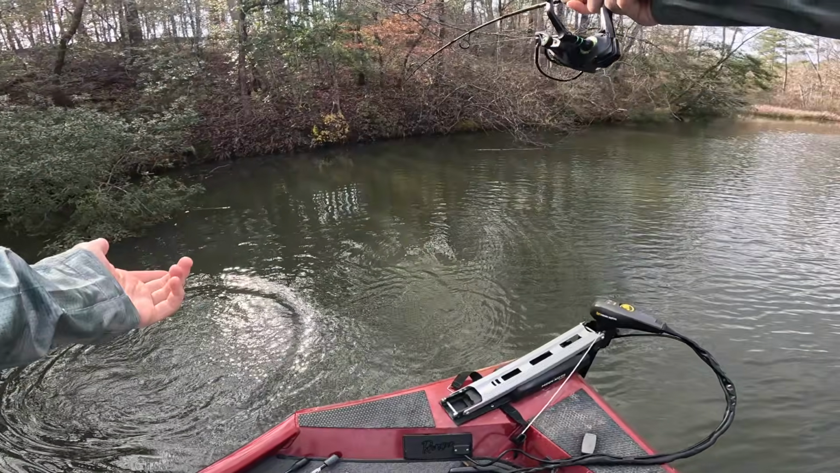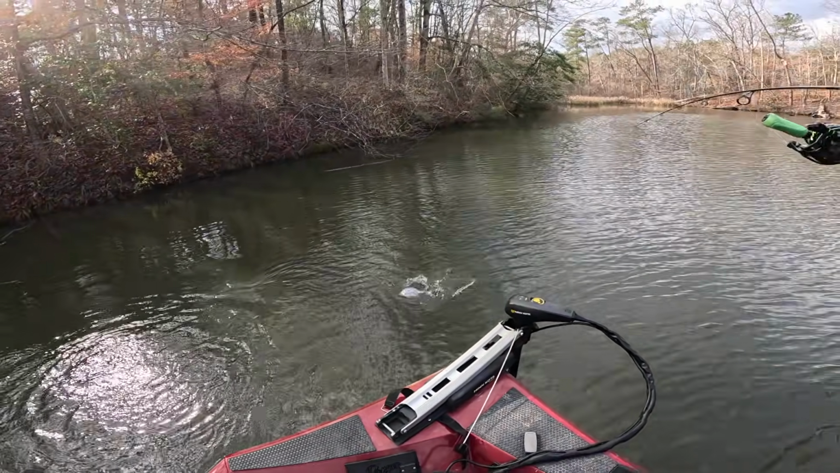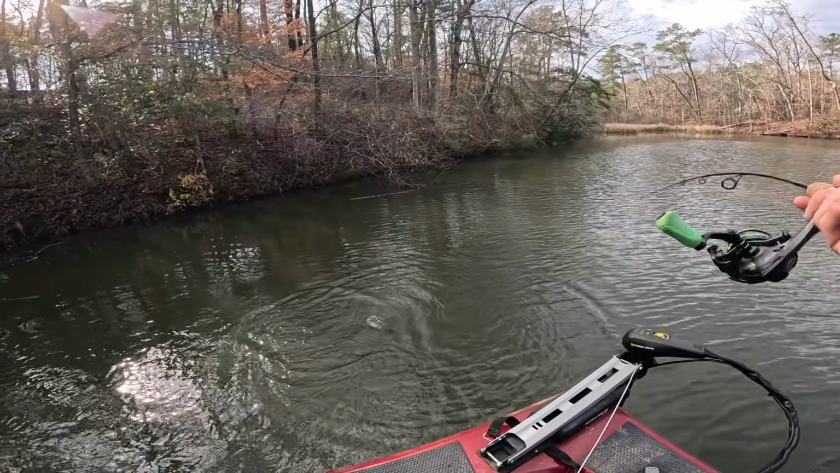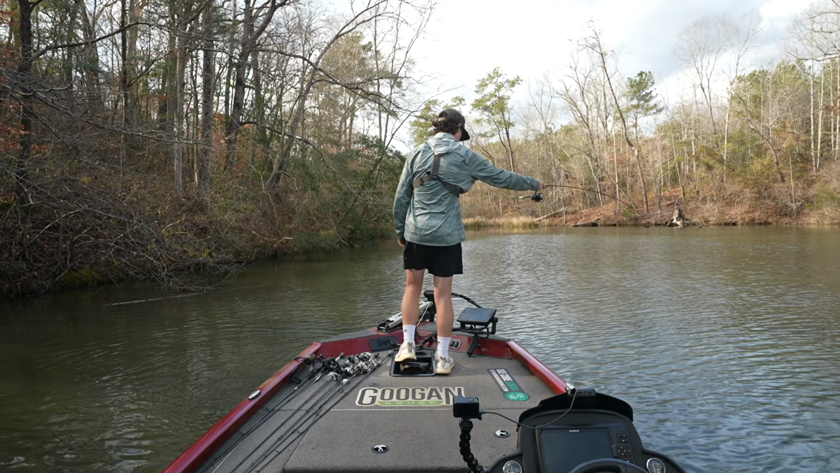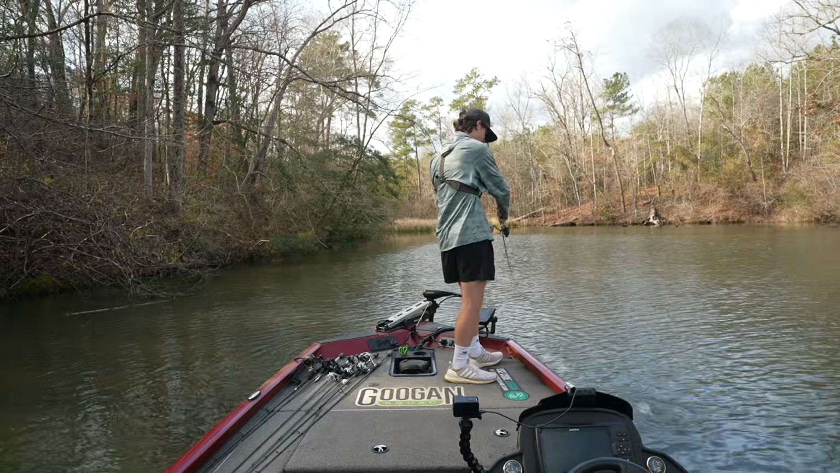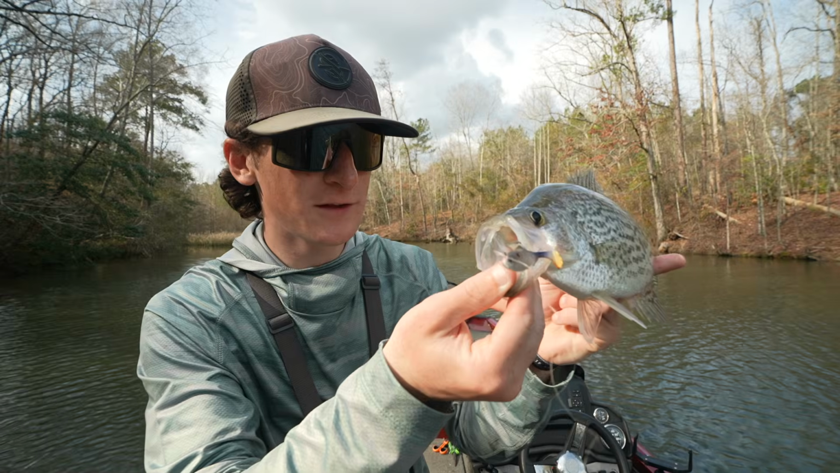Look at this thing. Look at the runs it's making. I'm gonna loosen the drag just to show you guys. Look at the power of this fish. Look at that crappie. Look at him doing that. Dude, that's a good one. That might be bigger than the last one. That is a slab. Goodness. There's so many of them down there too. It's crazy. Wow. Take a look at that right there.